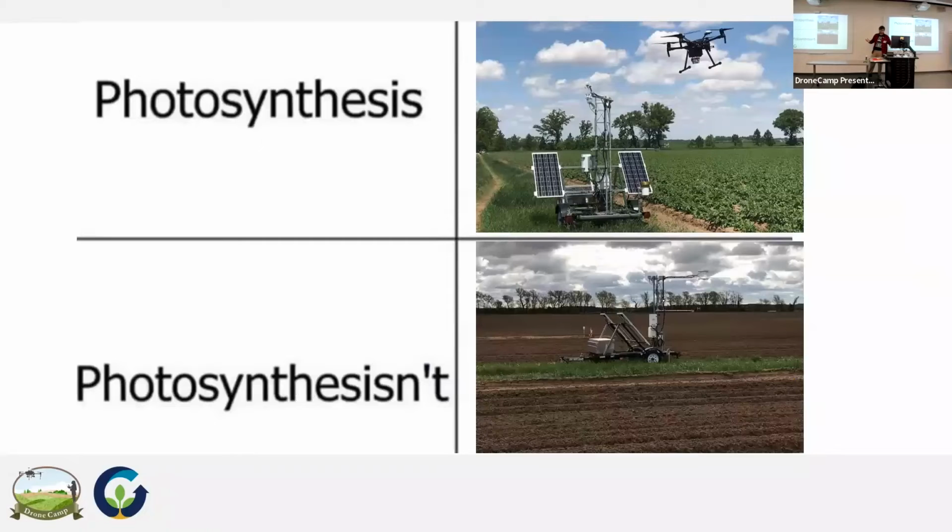So a quick interlude for a joke here. What remote sensing allows us to do is tell what is photosynthesis and photosynthesisn't, if I can pronounce anything right.